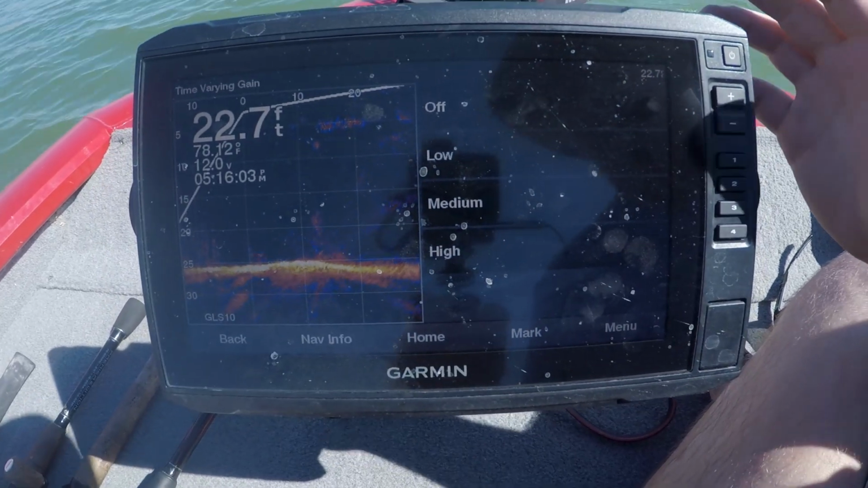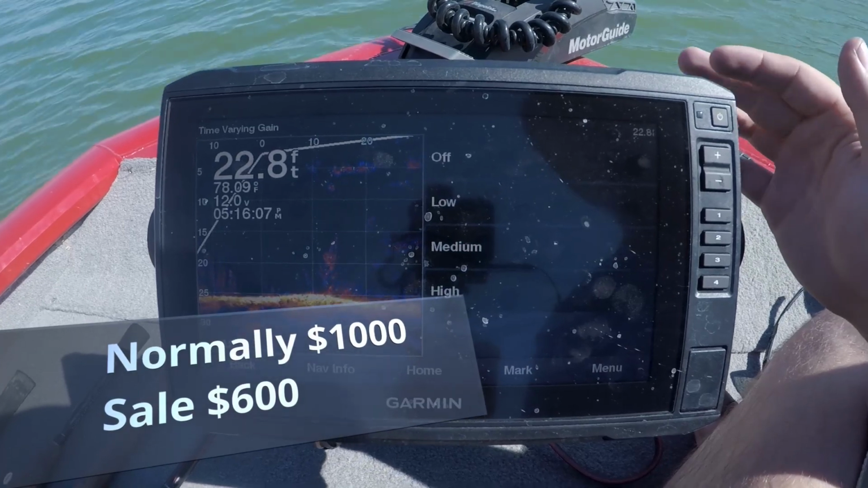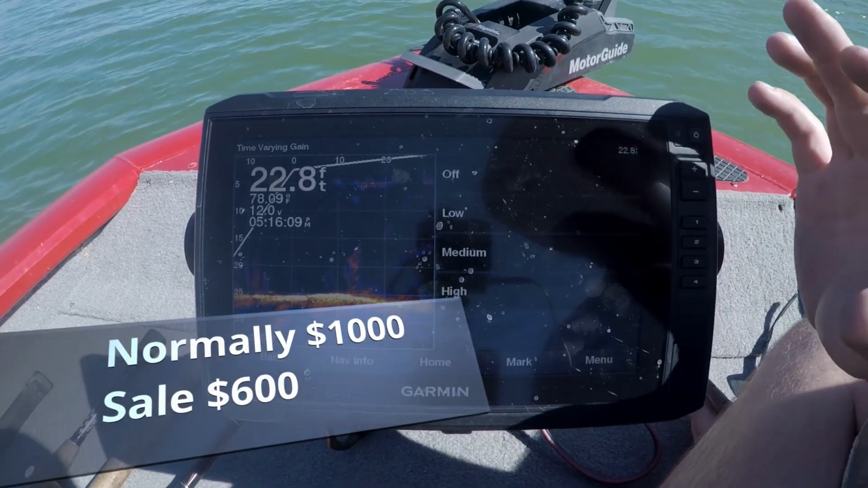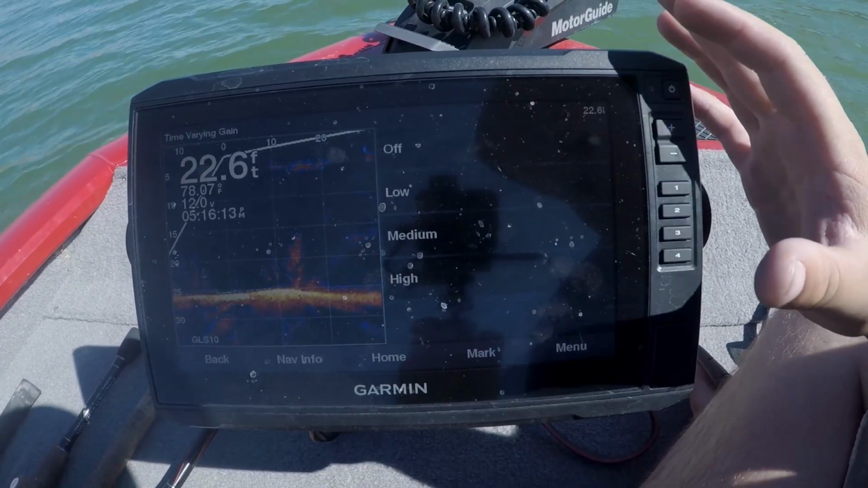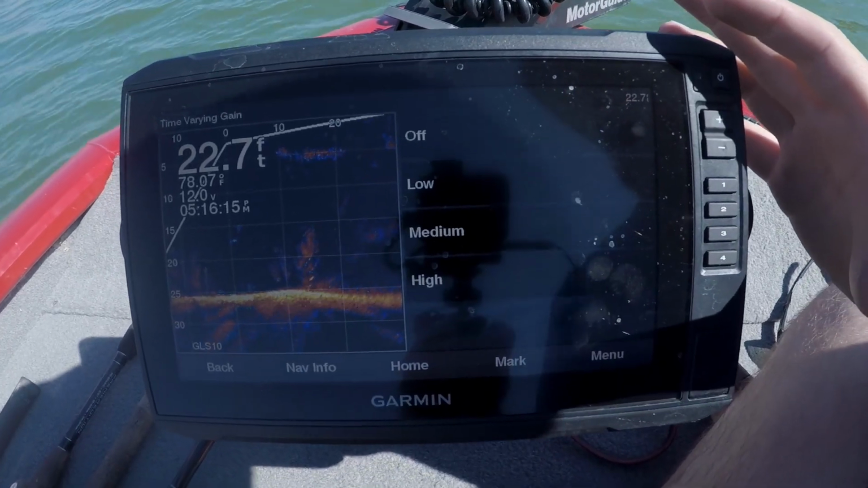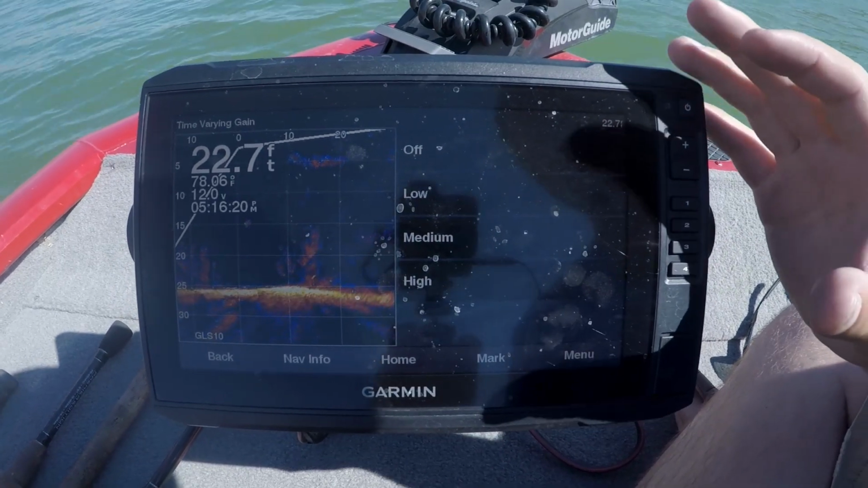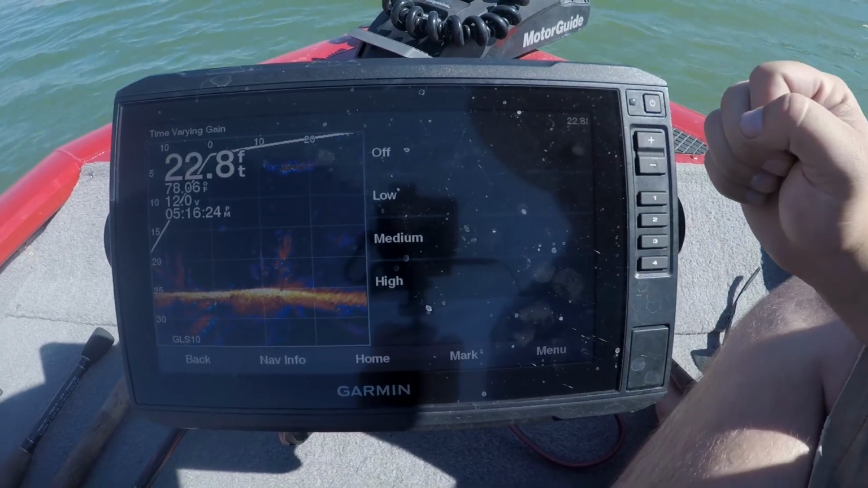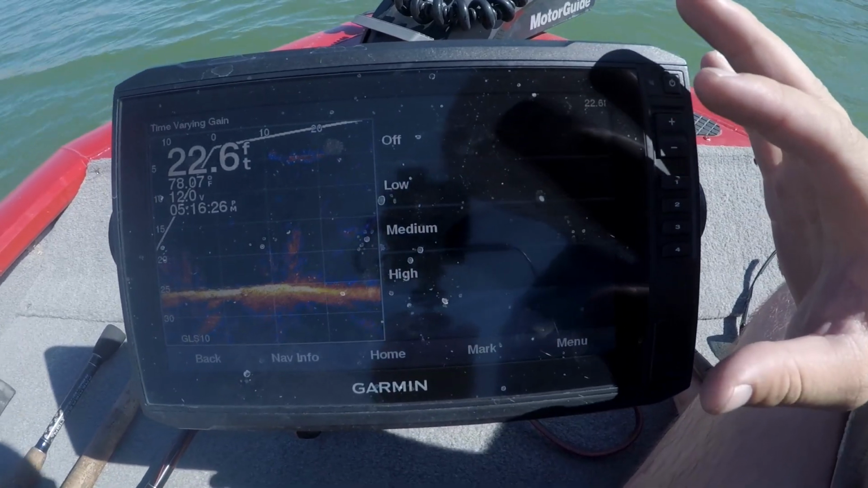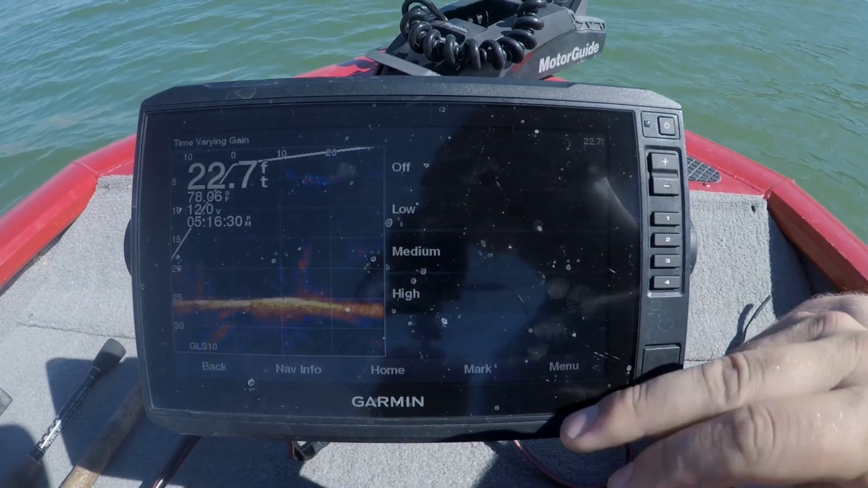Now it is one of the cheapest ones that you can get that is compatible with Livescope. It does a decent job, but if you're really going out there to buy a Livescope, I highly recommend buying the largest screen that you can afford. So this thing would really excel on a 12-inch screen, but in this case, all I could afford was a 9, and that is what I purchased.